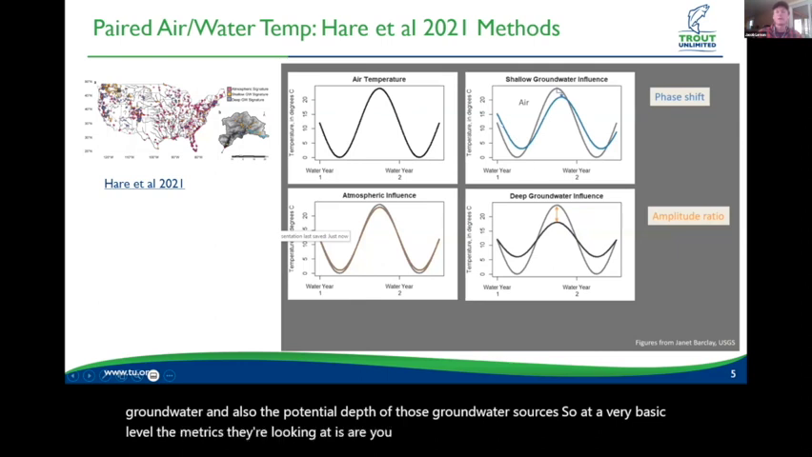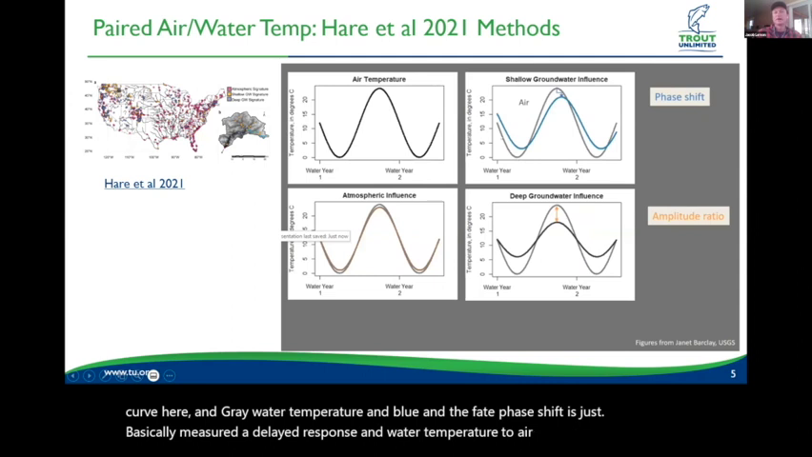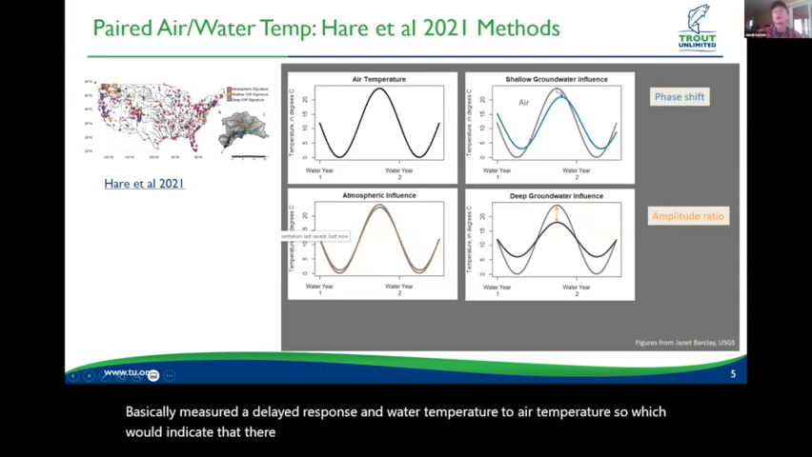We have an air temperature curve here in gray, water temperature in blue, and the phase shift is basically a measure of the delayed response in water temperature to air temperature. That would indicate that there is probably some groundwater influence, but that groundwater is likely more shallow in that it's affected by air temperature.